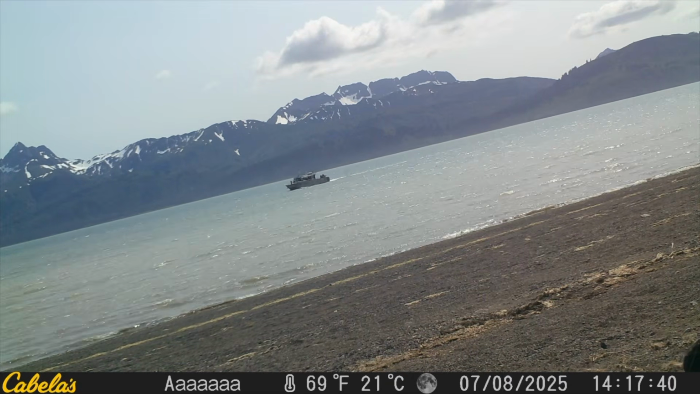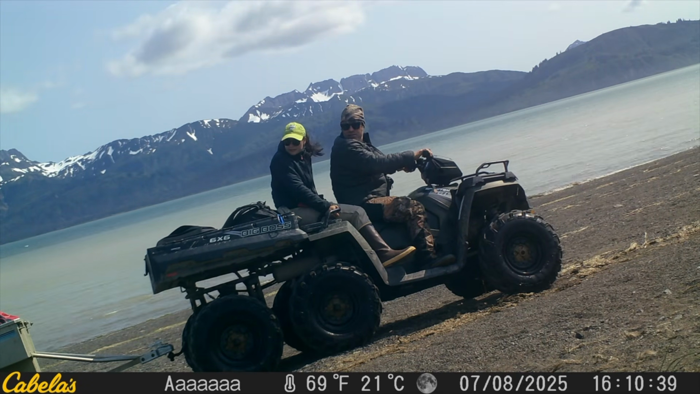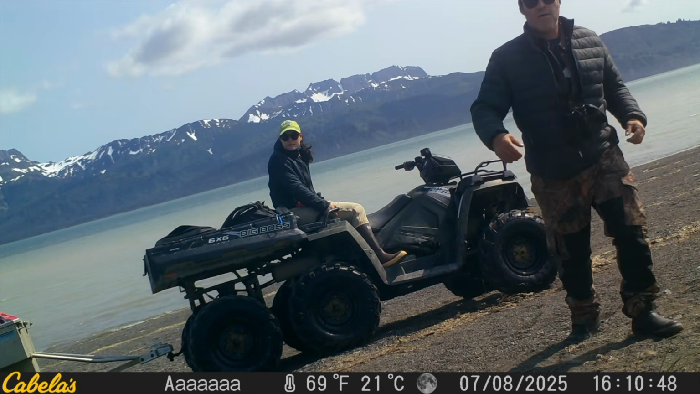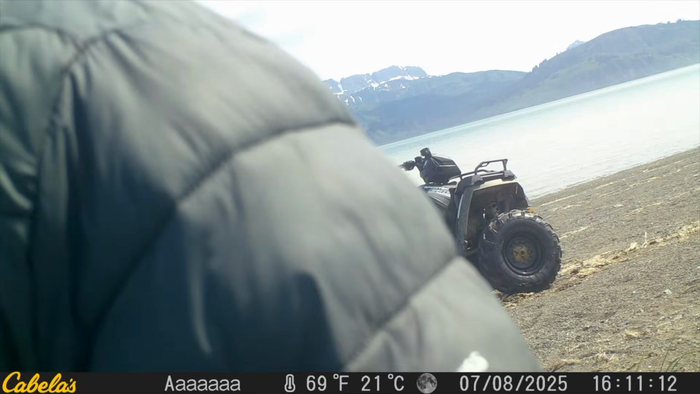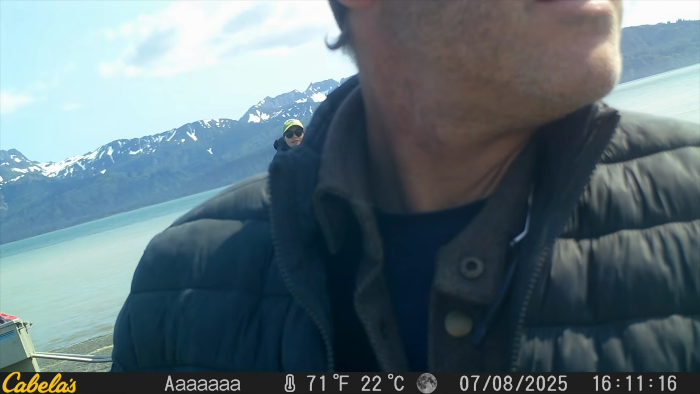A bear viewing boat out of Homer came over, and then there I am and our lodge manager Julia. I checked the camera and I'm like, damn it, somebody moved the camera. So we had to reposition it.